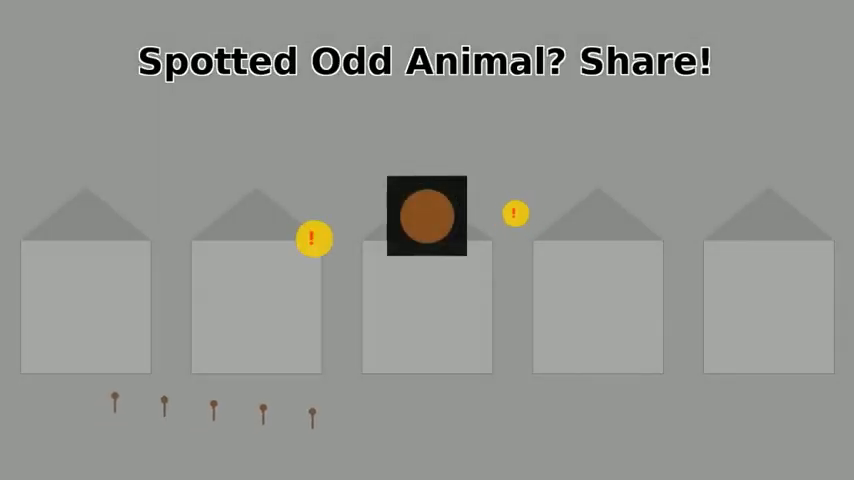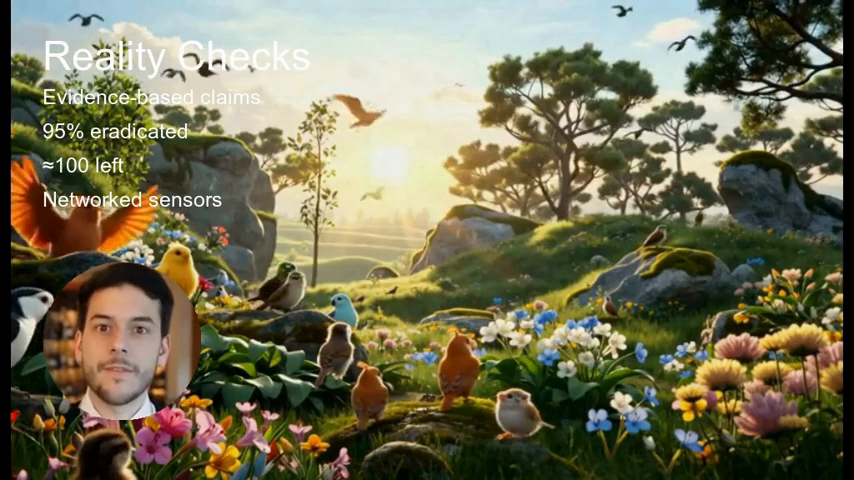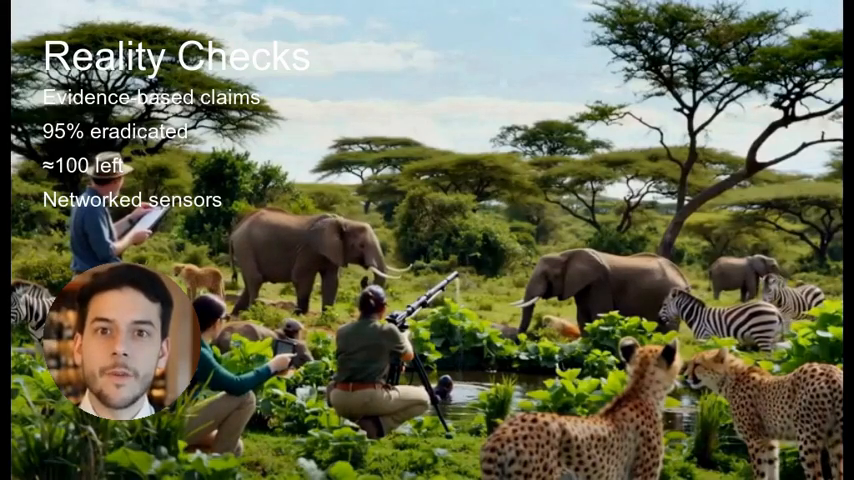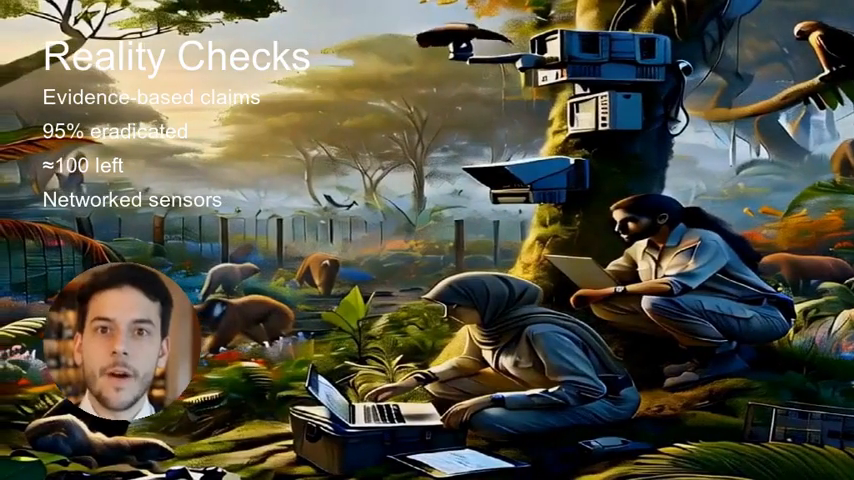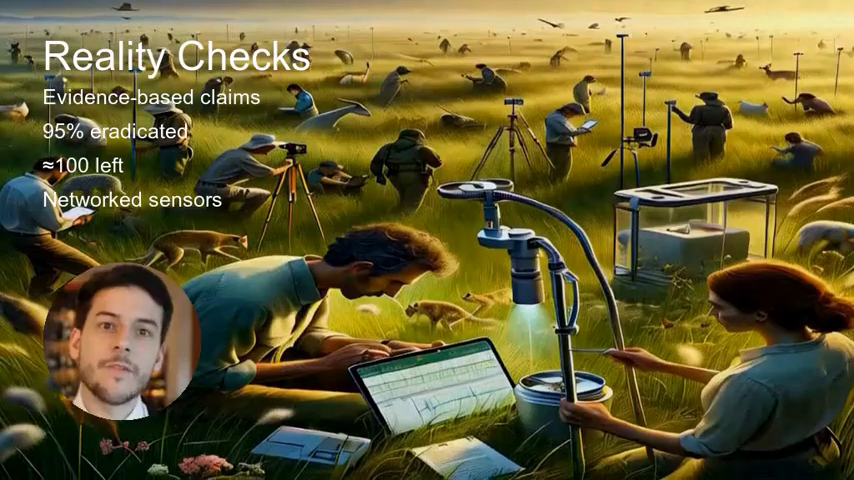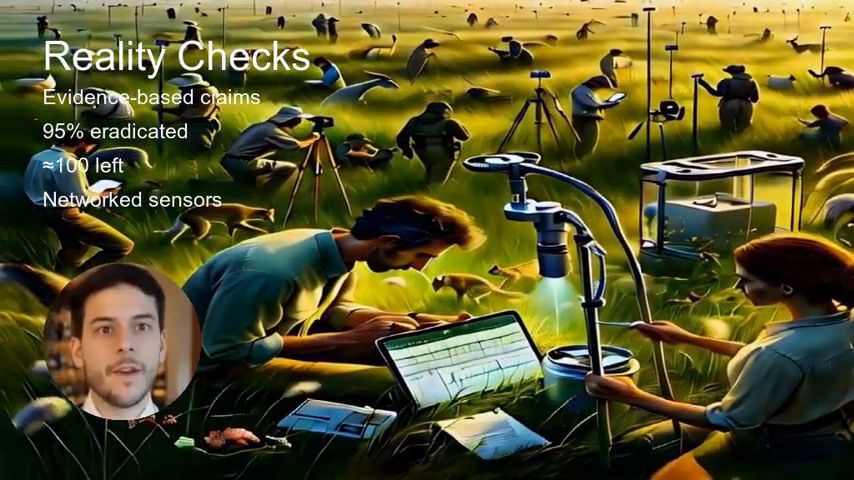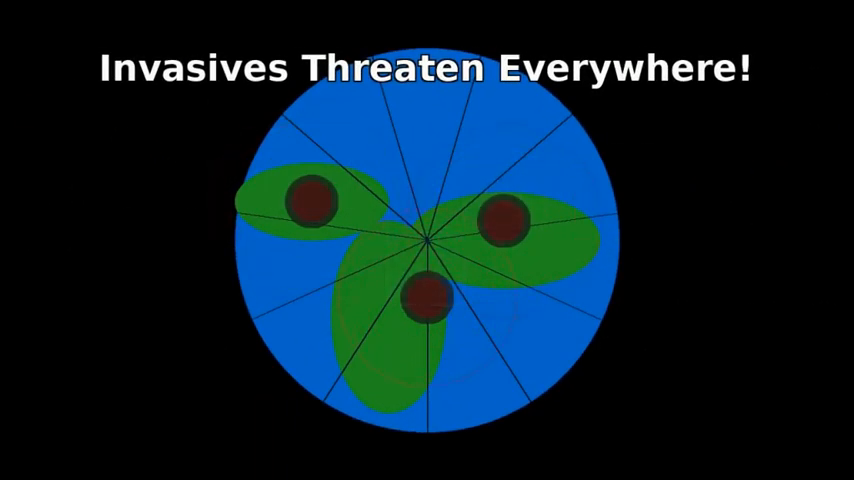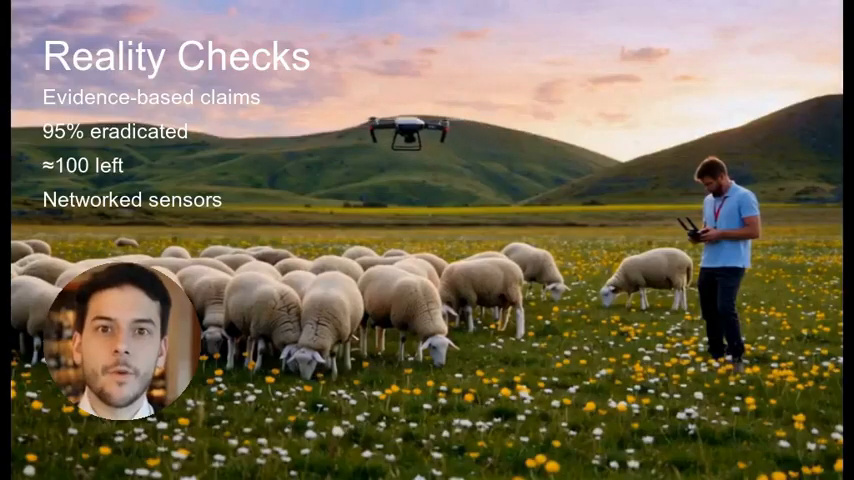In fact, more than 95% of stoats have already been eliminated, leaving only a tiny fraction to find. With around 100 animals left, the effort shifts from blanket trapping to active tracking of each individual invader. Why not rely on trail cameras alone? Older motion sensors misfire on swaying grass, flooding teams with useless images. AI thermal cameras read heat signatures and can tell a sleek stoat from a fluffy rabbit or a grazing sheep.